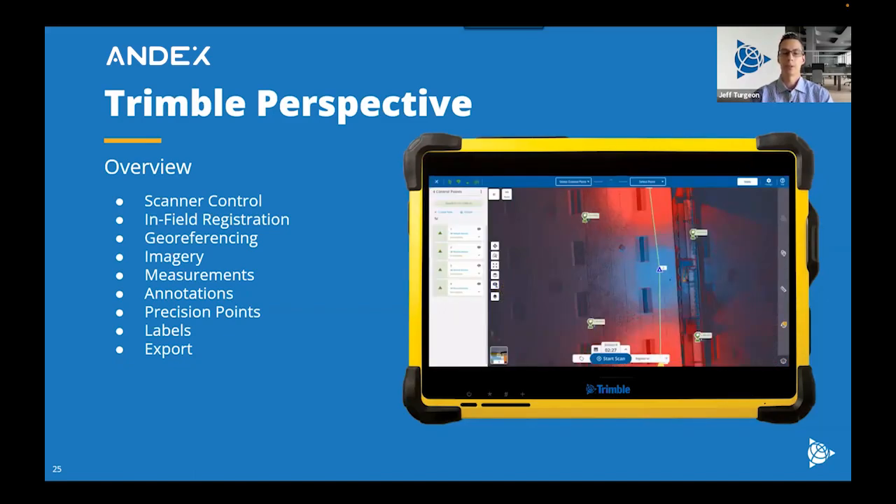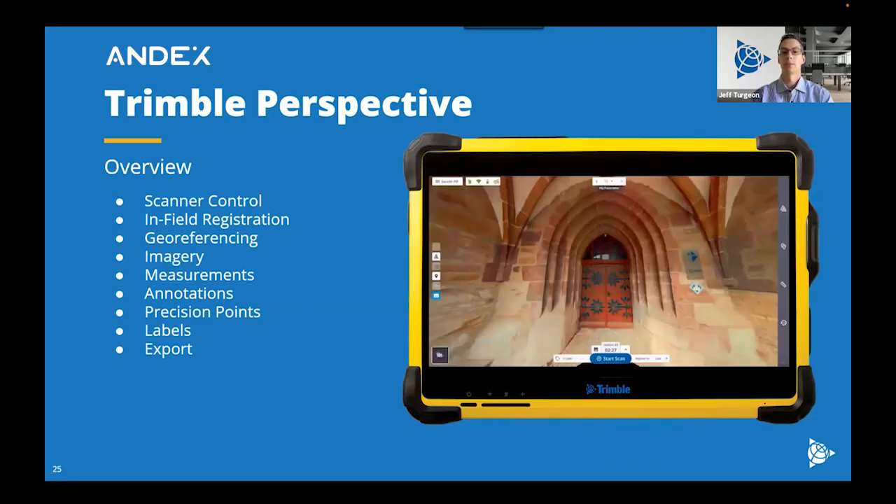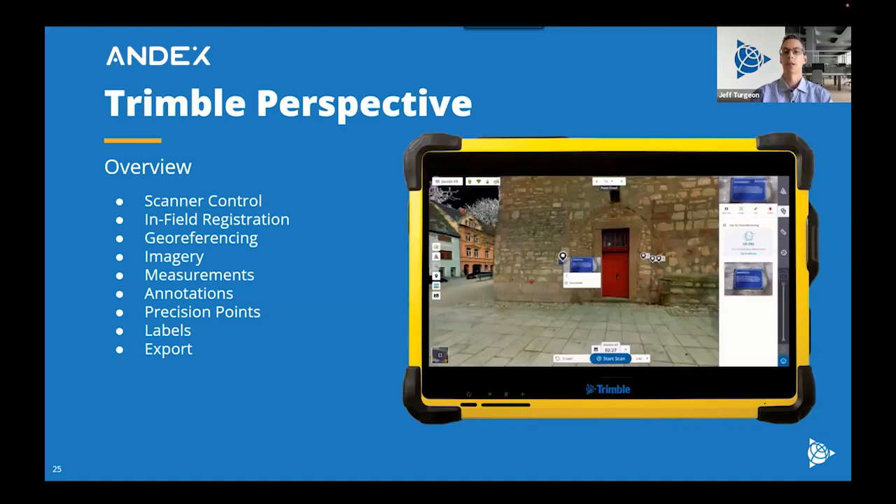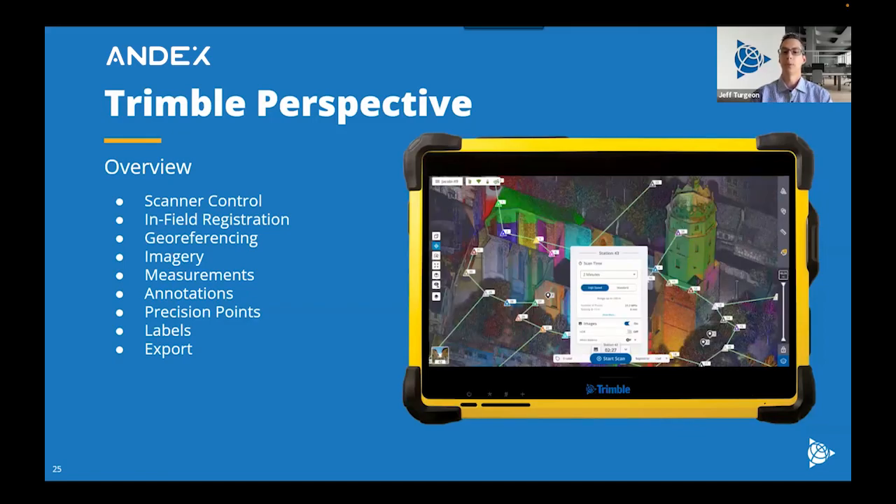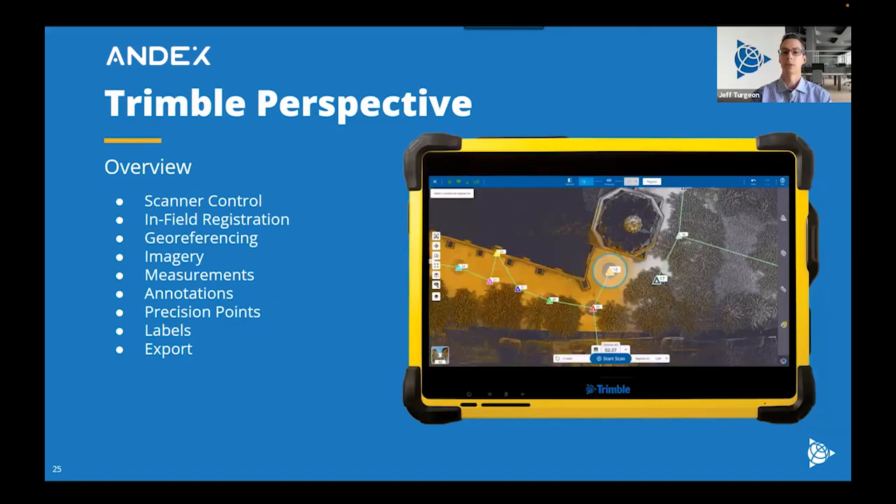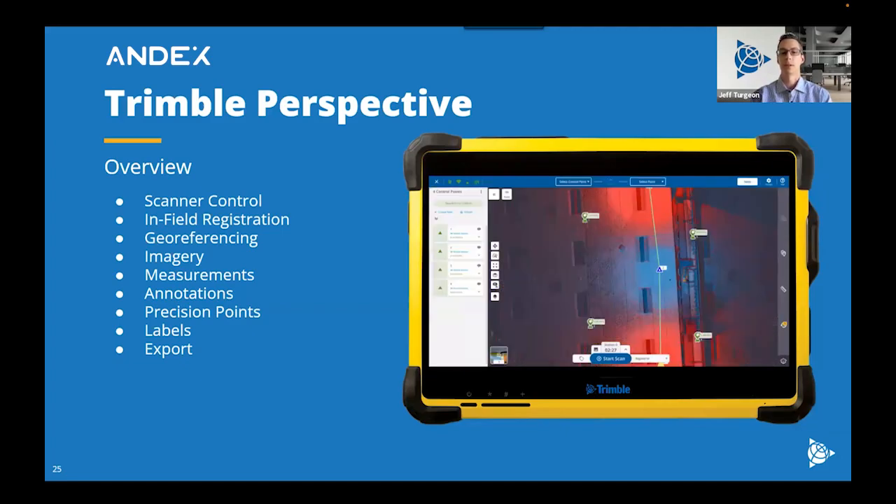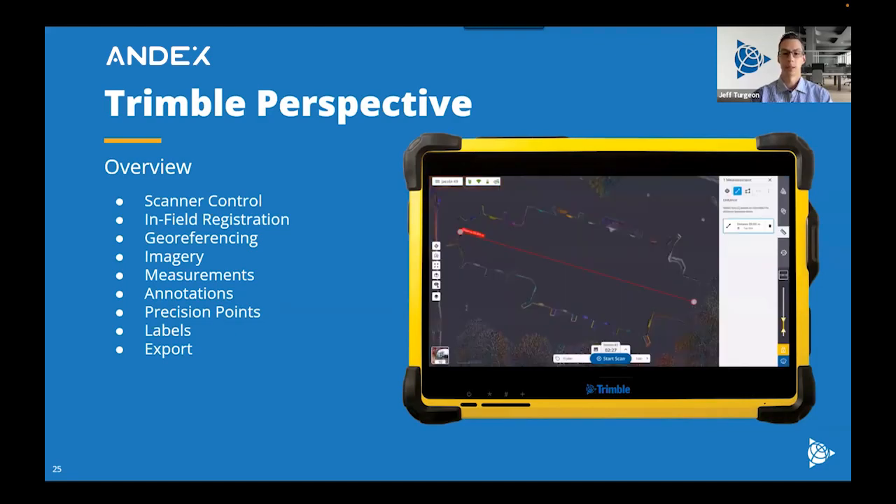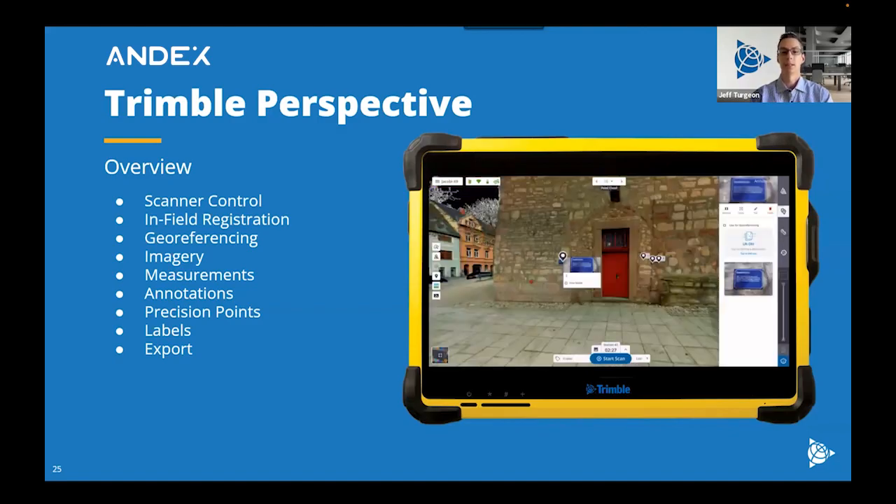Precision points, as Jason mentioned, so this is very handy for georeferencing. And then we also have labels, and these are ways that you can distinguish certain scans from others. So if you have a multi-story building, you could label floor one all as floor one. So when you search, it's easy to find just those stations. And then with the export, we have industry standards, so E57, LAS, RCP, and then the Trimble file formats, TDX and TZF.